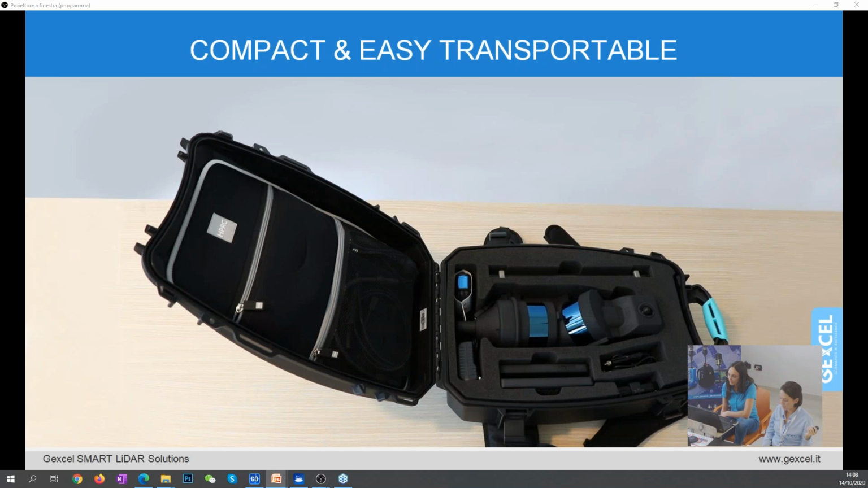Okay, so let's move on. Compact and easily transportable. You can hold HERON or comfortably wear it. The internal smart organization of the backpack enables you to organize everything inside. So you have the position of the capture head that is stored inside the backpack.